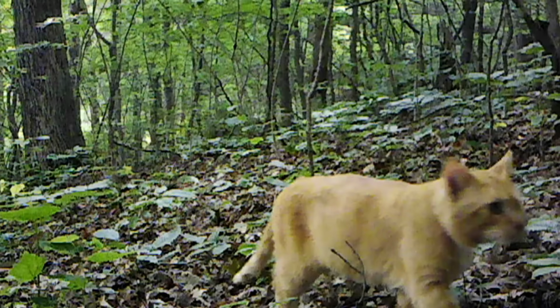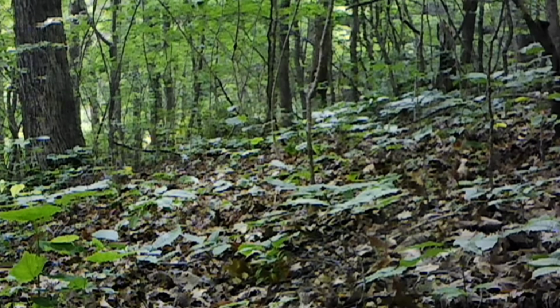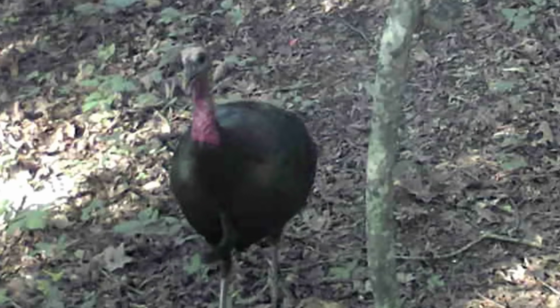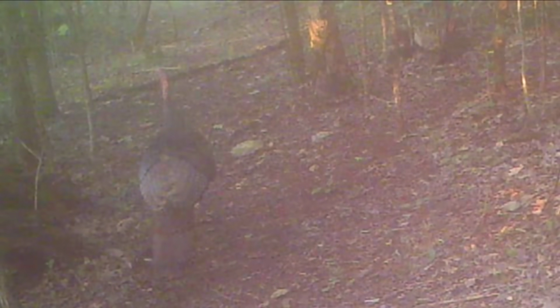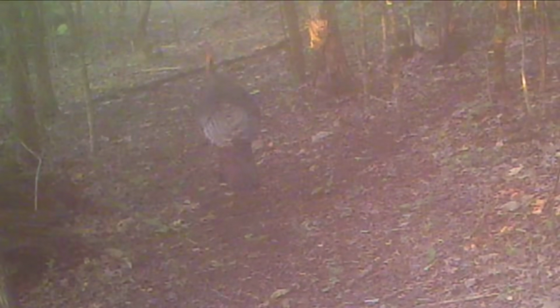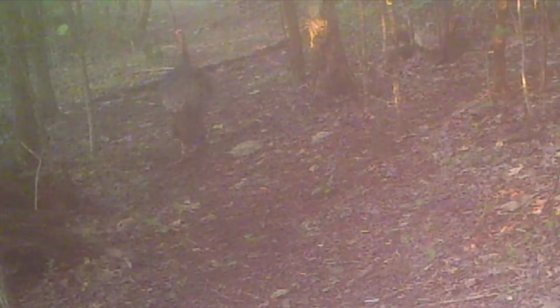And there's old Yeller out moving out in the woods, doing some hunting. And the turkey out and browsing around too. You liable to see them anywhere. Even on a foggy morning. Sneaking through.